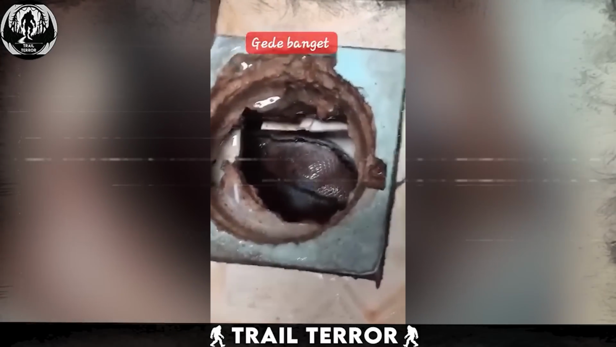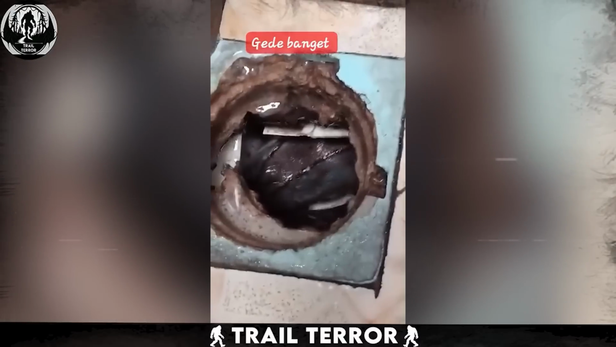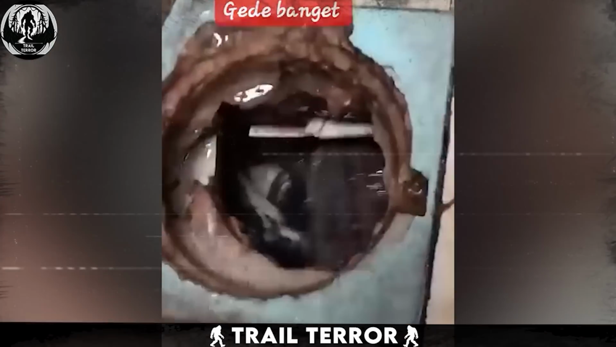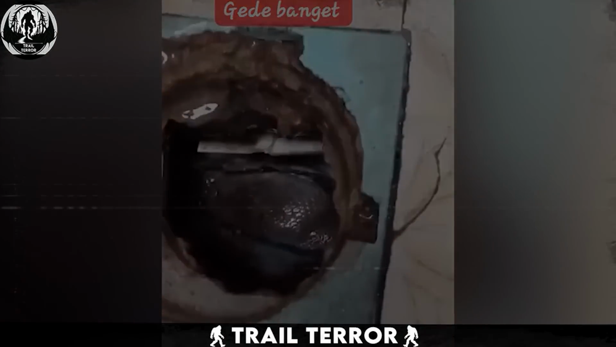Inside the drain pipe was a massive creature slithering around. From the looks of it, this thing resembled an anaconda, huge, thick, and terrifying. You can clearly see its giant, ominous head moving around like it's searching for food, or maybe preparing to strike.